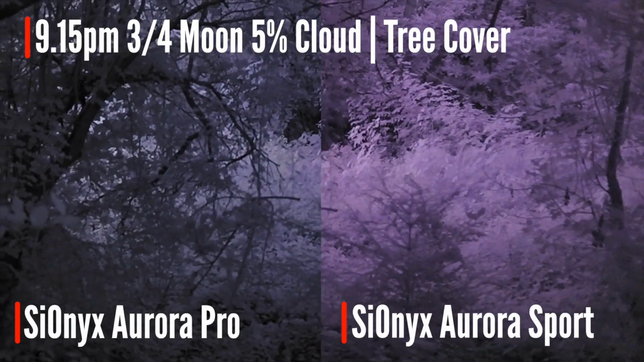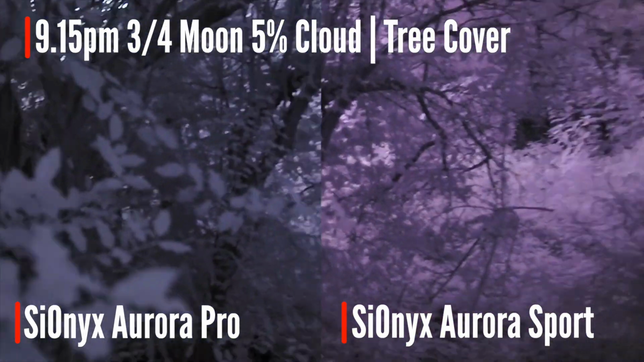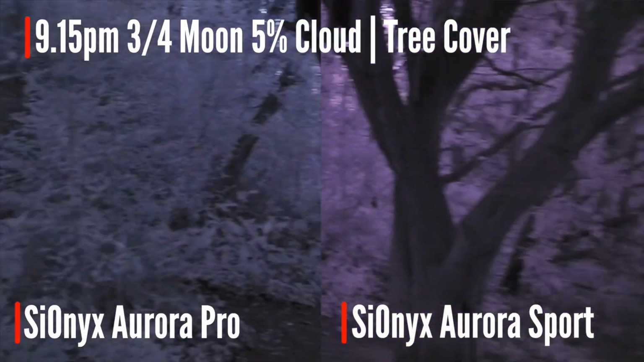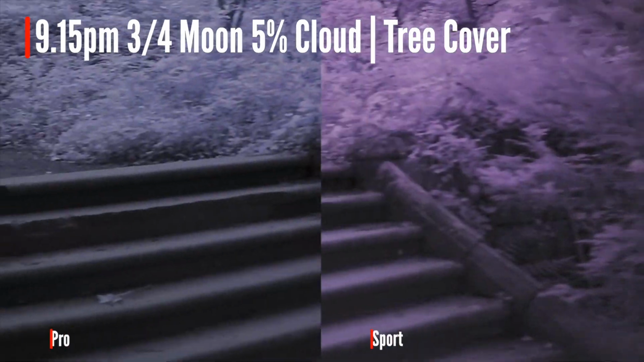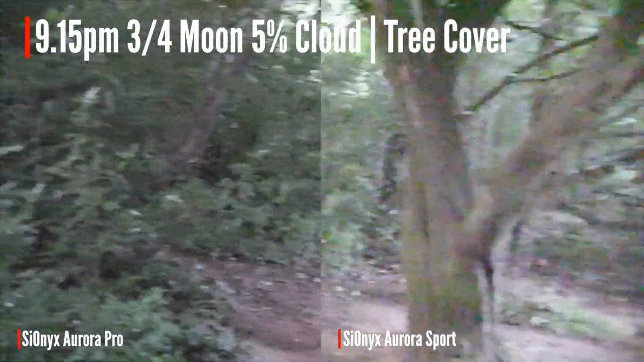So 9:15, just walked under the tree canopy with the Pro and the Sport. Just do a quick sweep. We use this location multiple times. So that's the outside. Both are in night vision at the moment. Now they're both in twilight mode. That's pretty amazing.